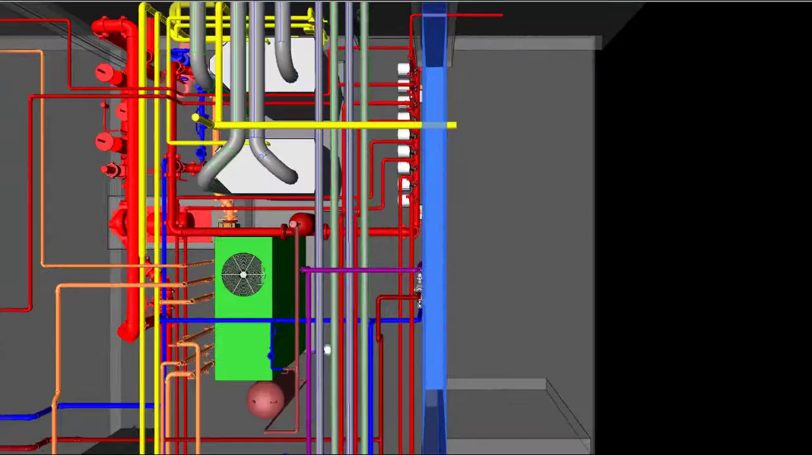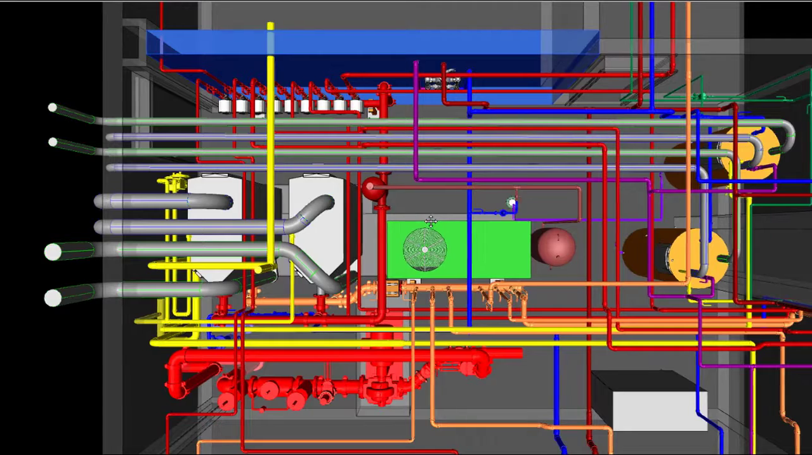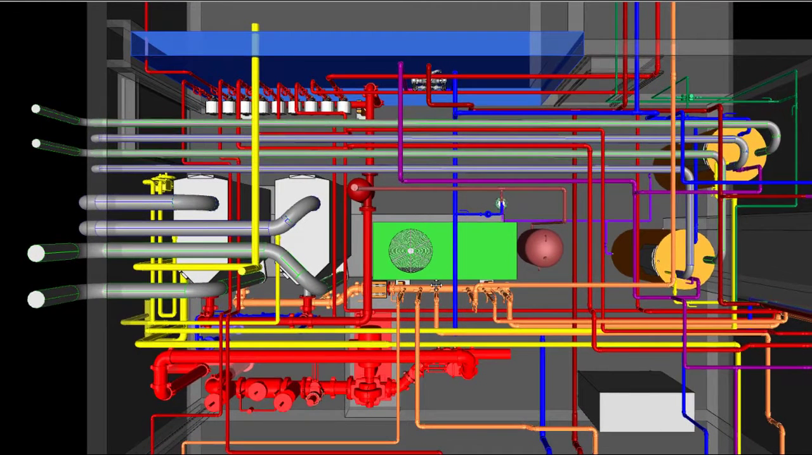Very nice. Now we're going to show you a plan view of this work. This is looking down through the ceiling to the boiler room. As you can see, we're getting it in a position of plan view on the screen right now.